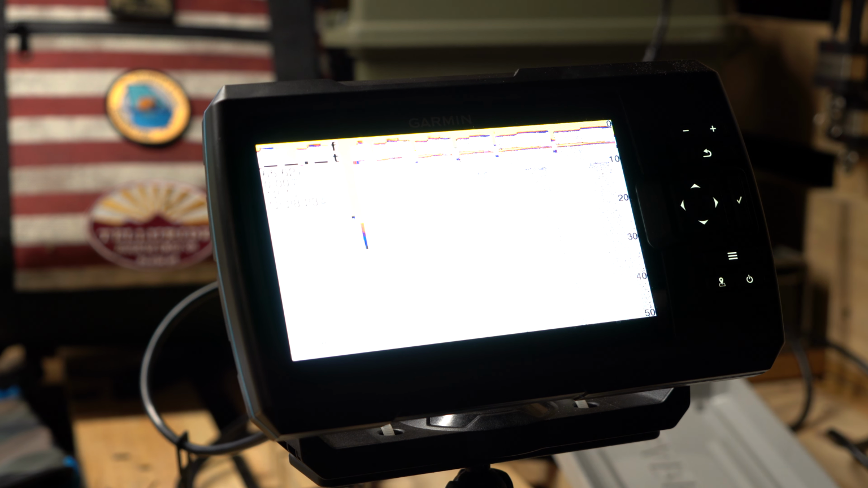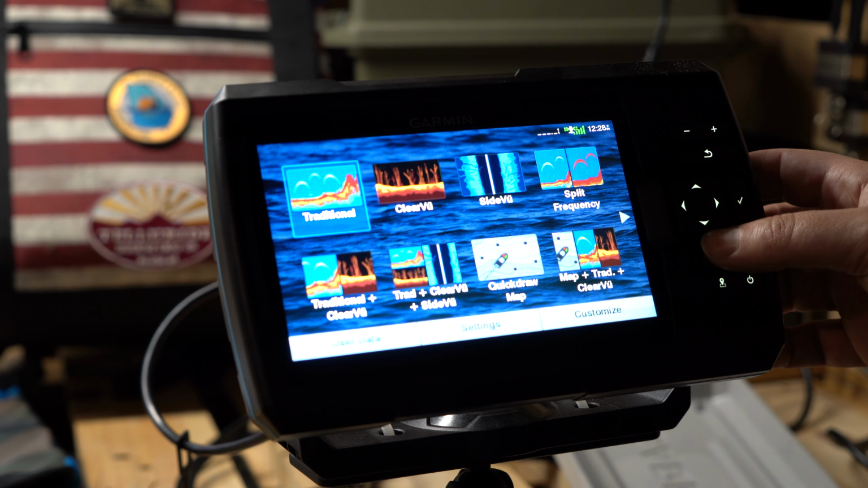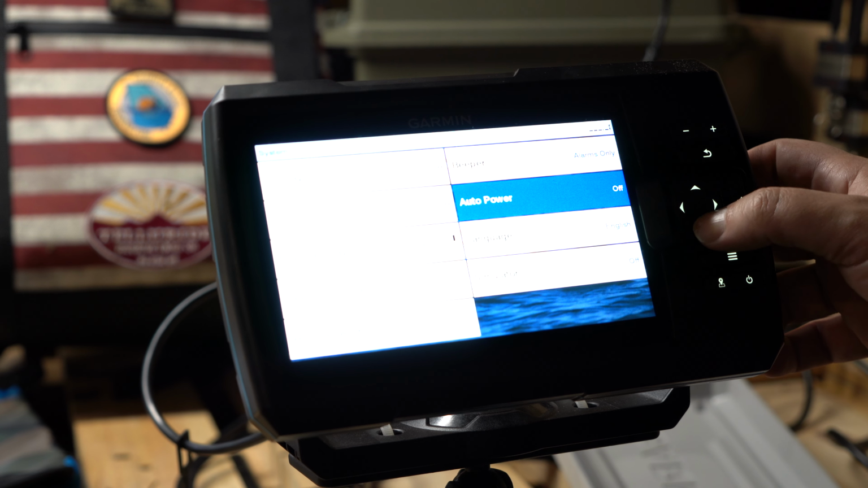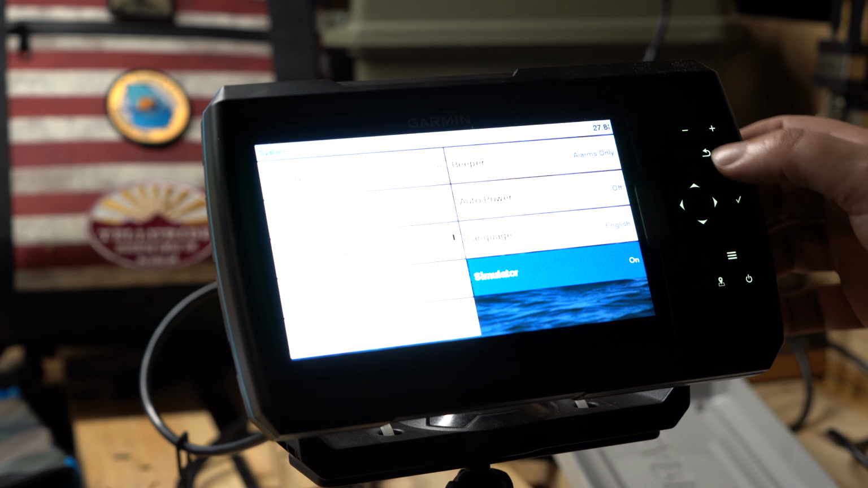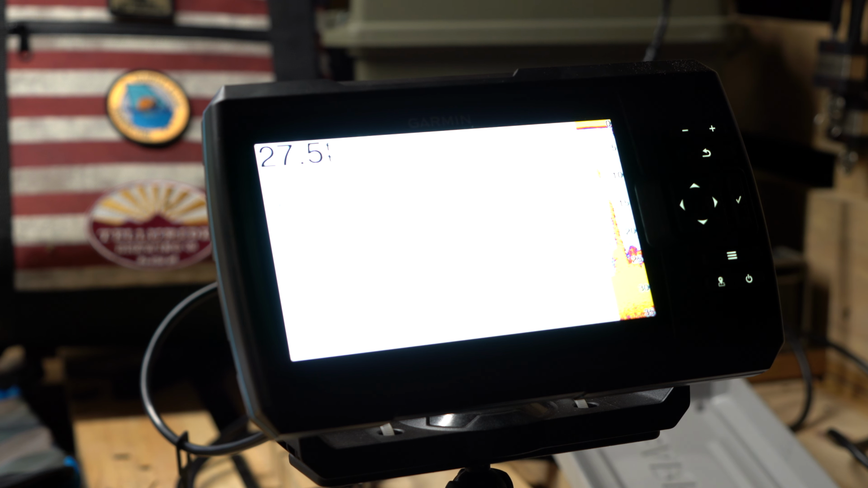So this is what it looks like. This sonar is actually firing right now into the floor. So what I need to do is go back and put it into simulator mode. So settings, system, simulator off, simulator on. Okay. Back, enter. That's how easy it is to navigate.